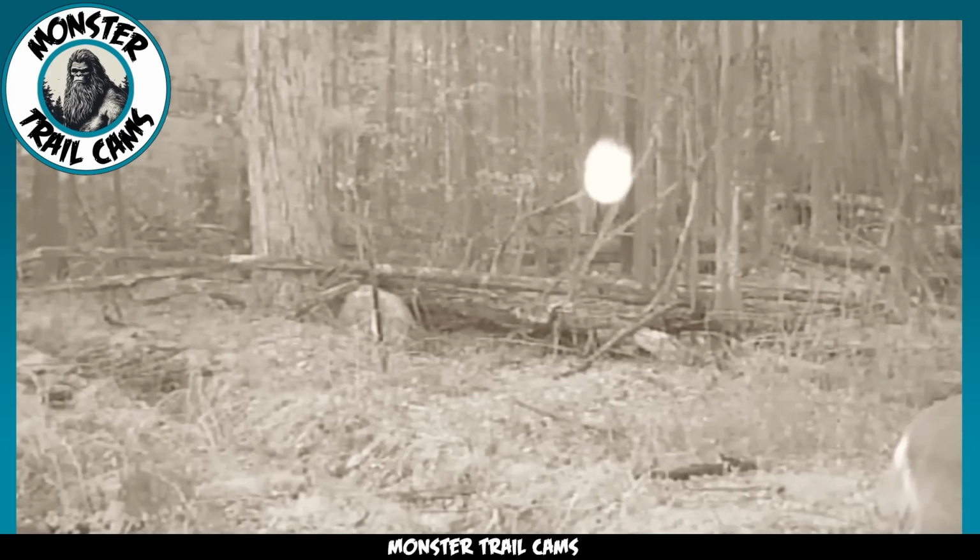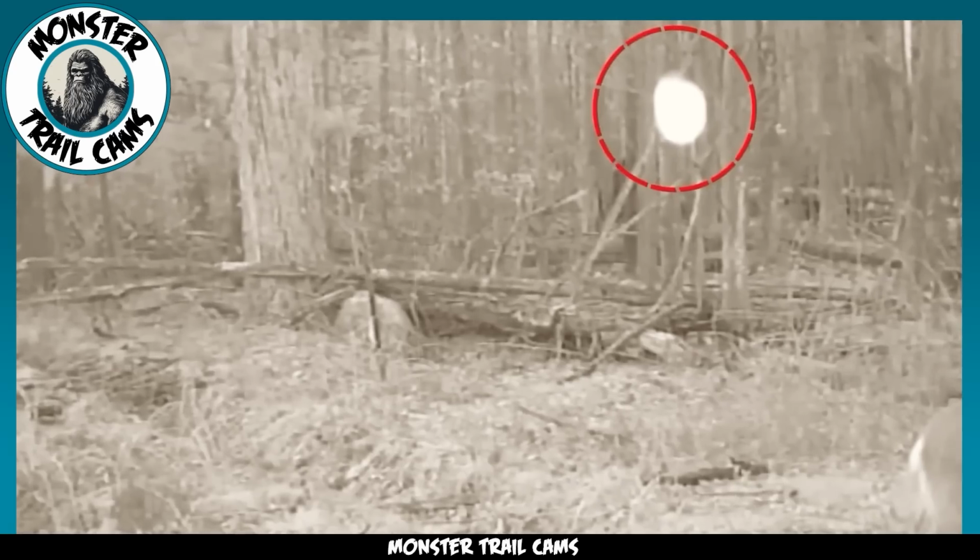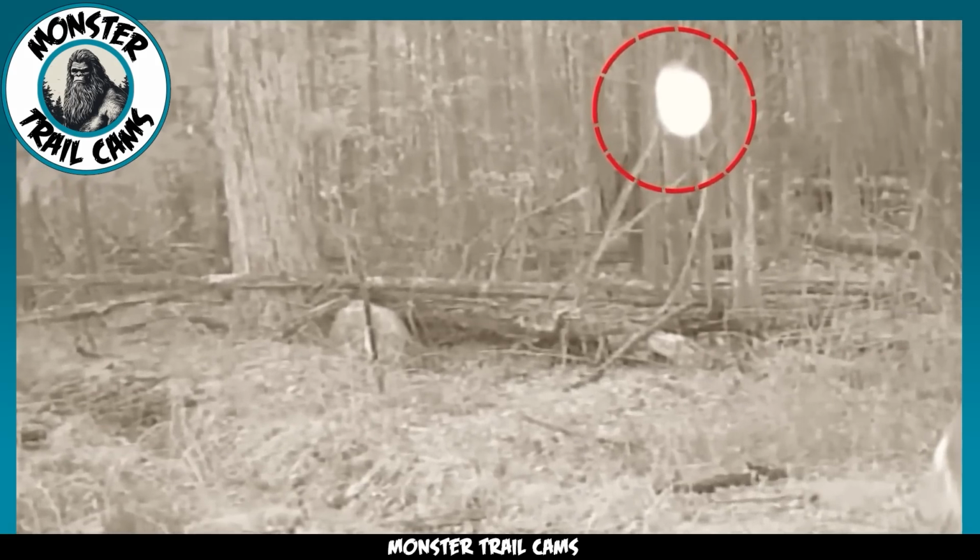This one here appears to be moving in a strangely linear fashion. As to its intention or purpose, your guess is as good as mine. Luckily, the presence of orbs doesn't seem to have any negative effect on humans or animals. If you have any theories on this phenomenon, let us know in the comments section.